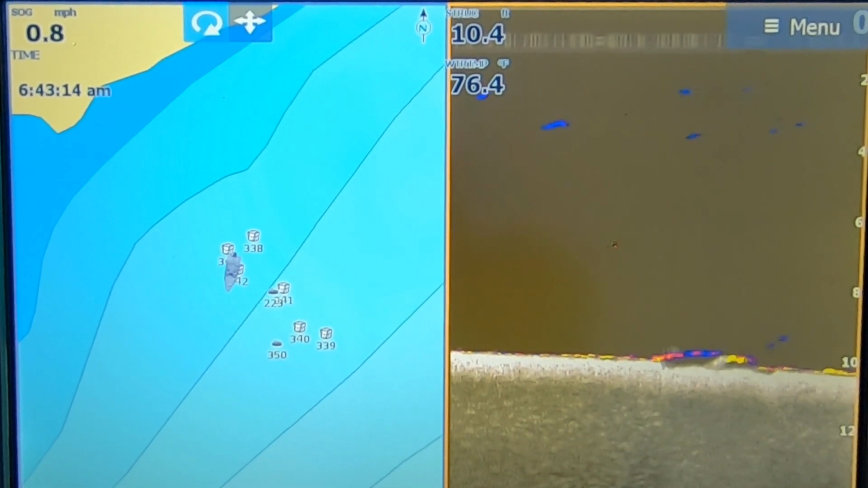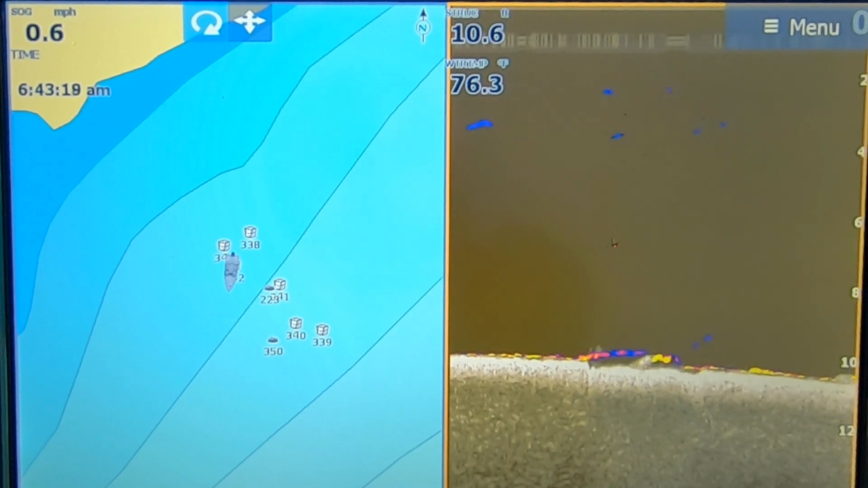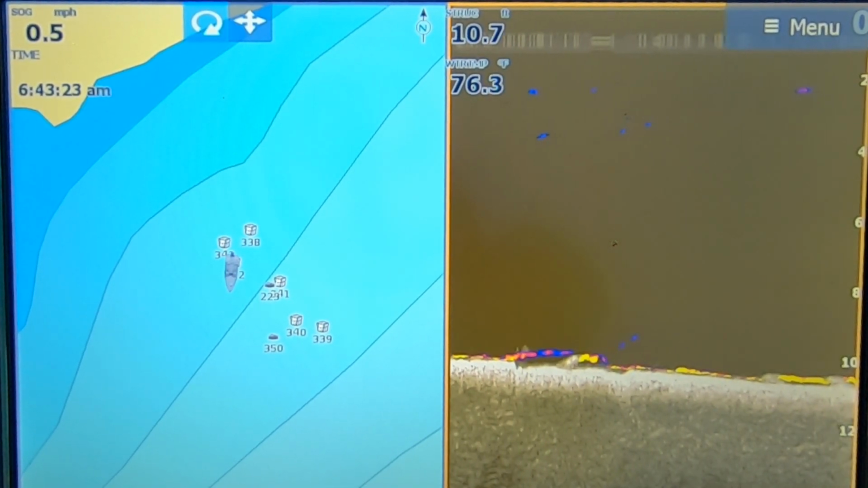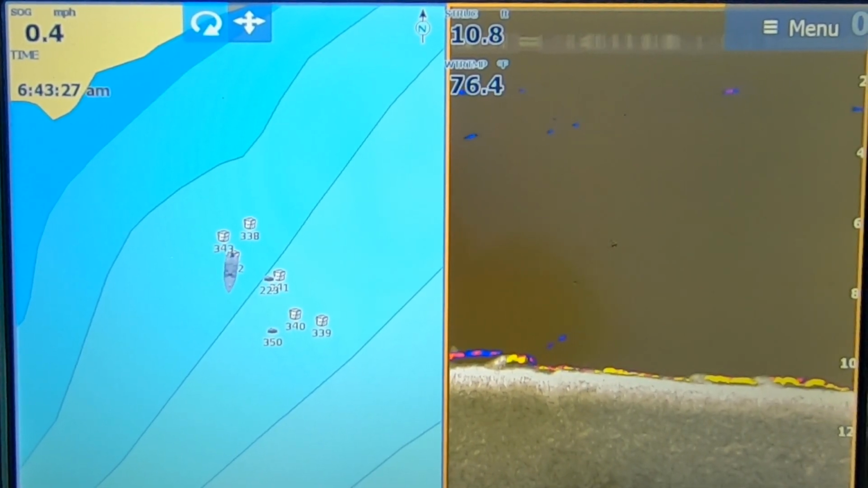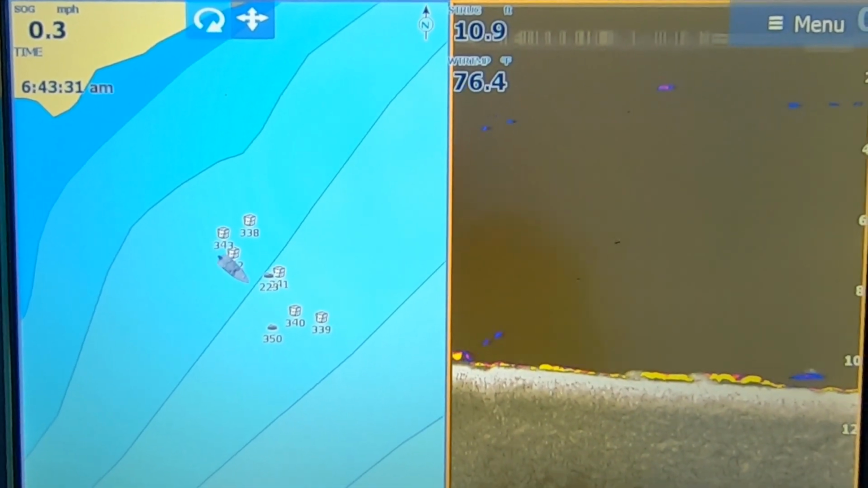I'm going to drive right over top of it so you guys can see it. Let's see. Here we go. See that rock on the bottom, at the right of the screen, and then you've got that hard yellow return. Those are bass right on the bottom, right next to those rocks. I just pointed at it.